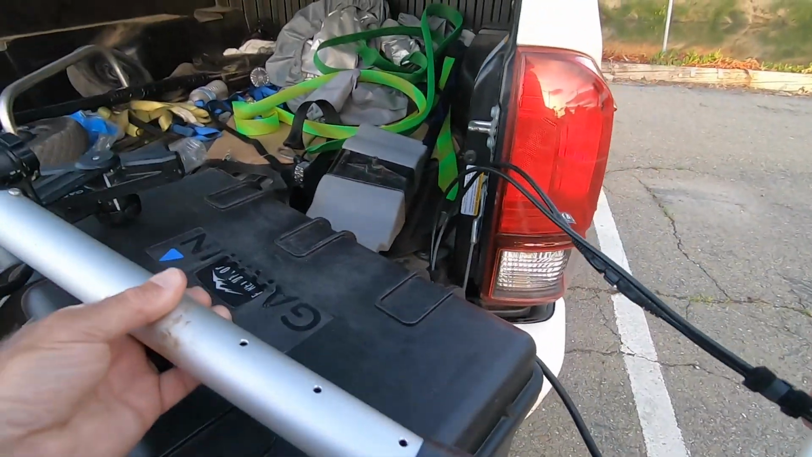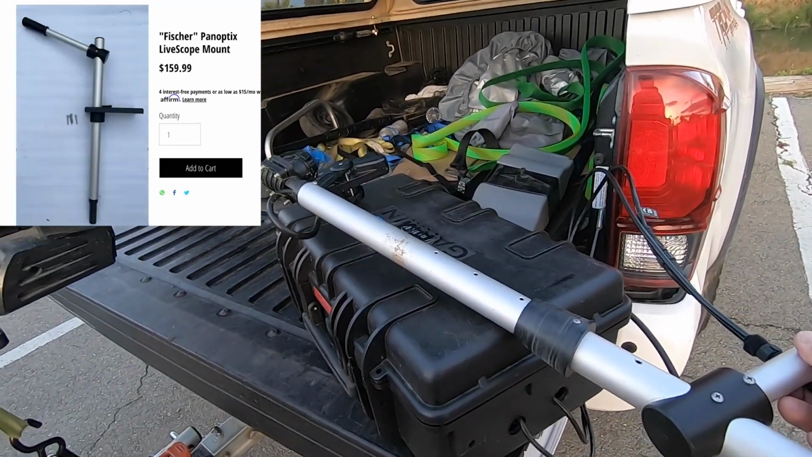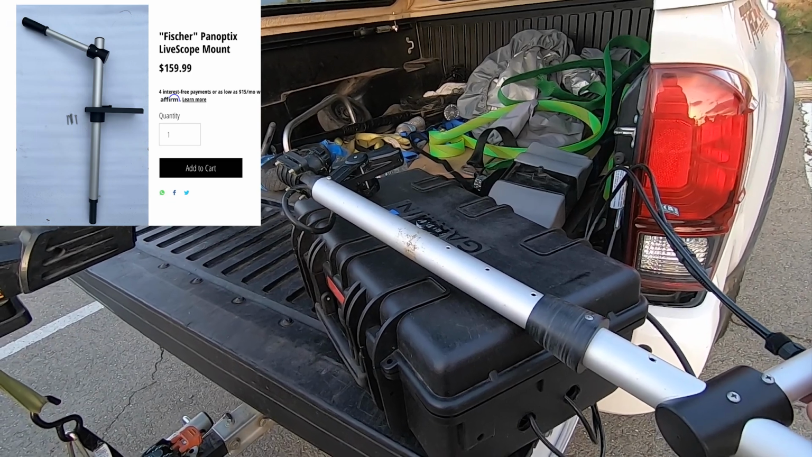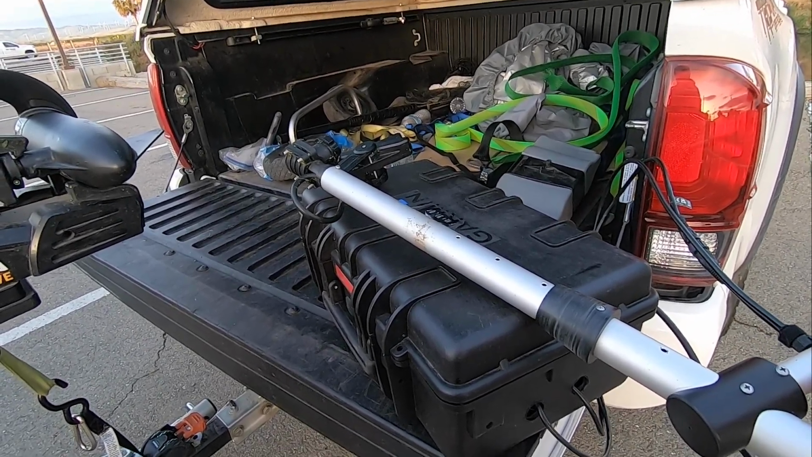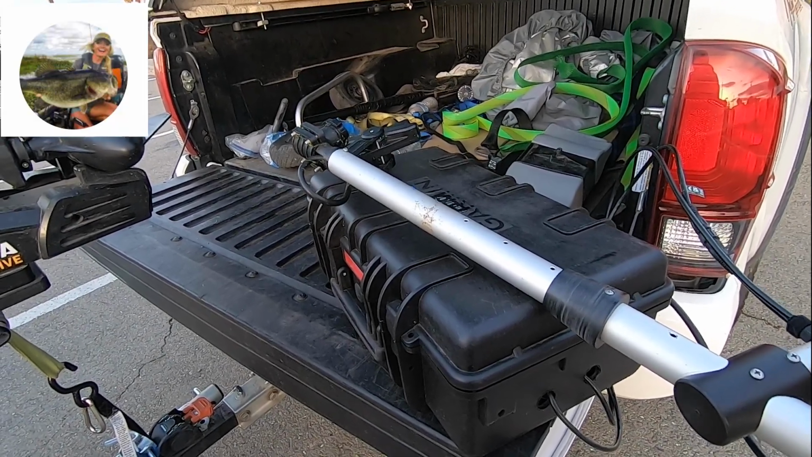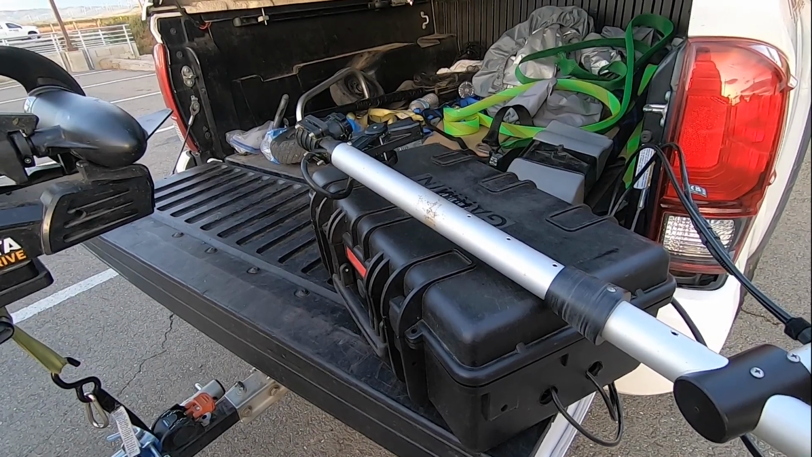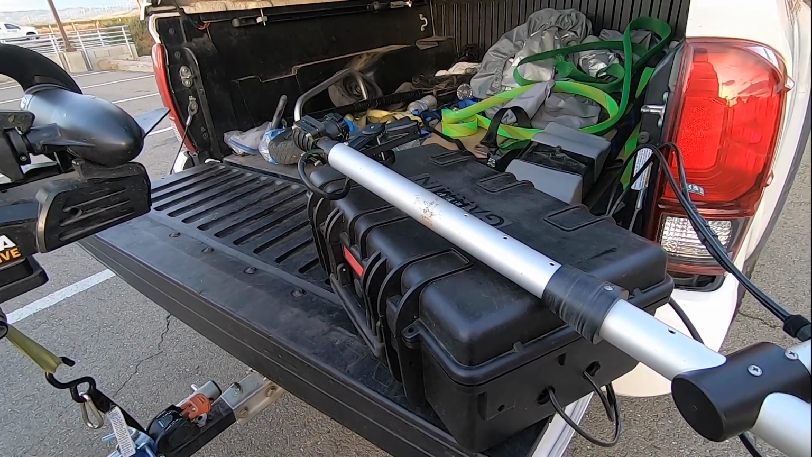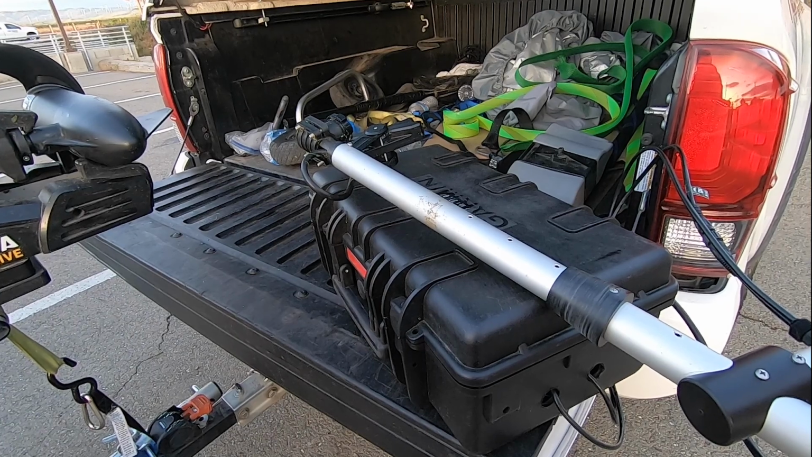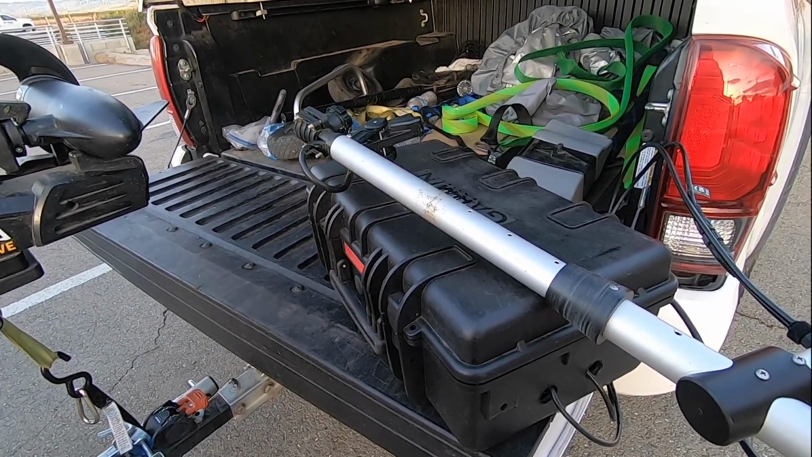This mounting system itself is made for kayaks. It's called the Fischer mount, as in Christine Fisher. If you haven't seen her YouTube channel, you should check it out. It's really pretty good. She's a hell of a fisher person competitively. And this was purchased through Dugout Bait and Tackle. They're out of Georgia, and I think it took about a week to get in.